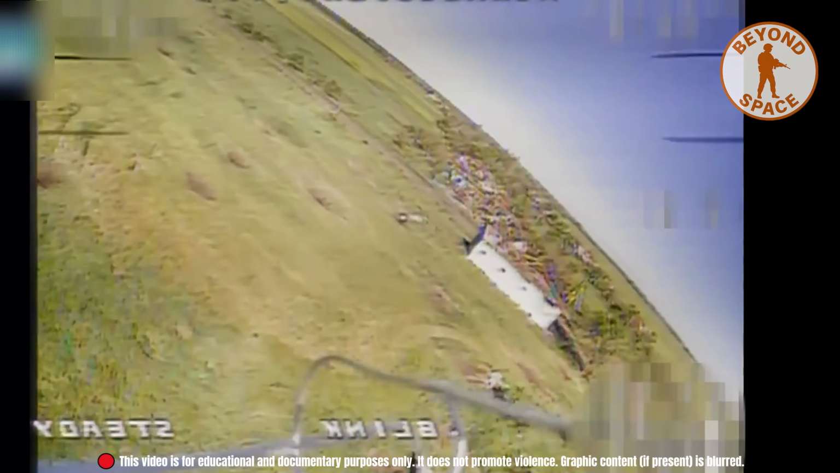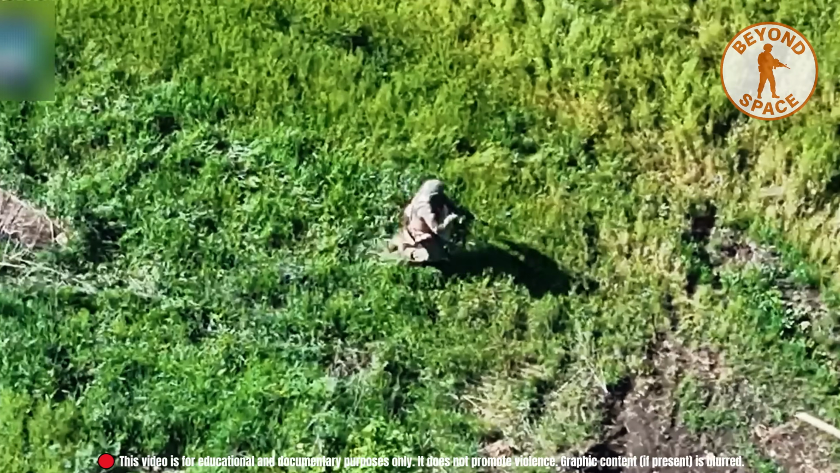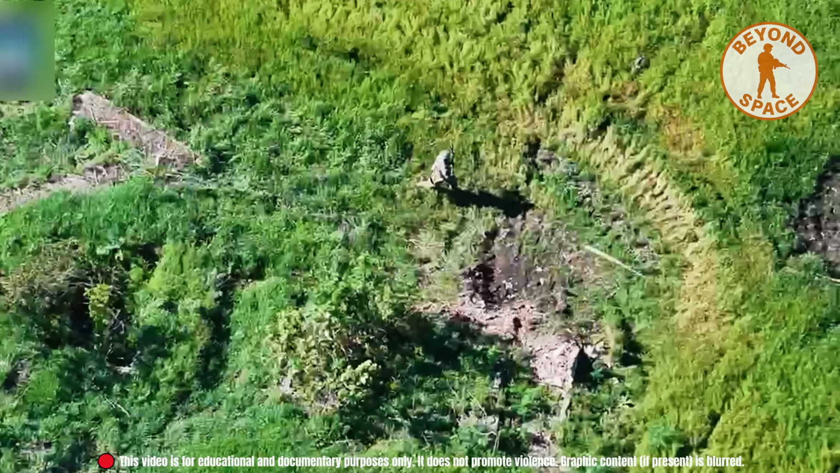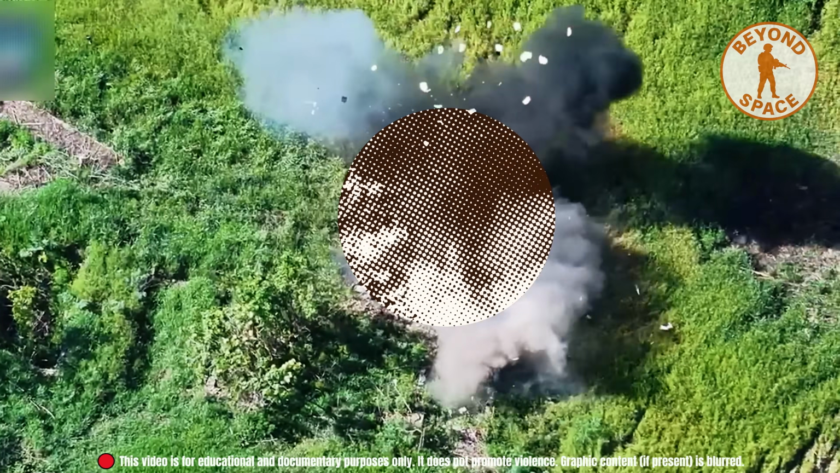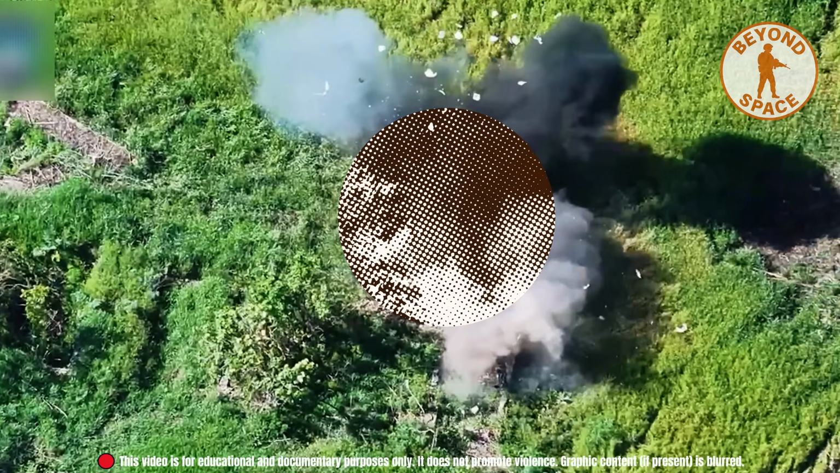Above, an FPV drone had already locked on. It dropped fast, cutting off his path with precise timing. He was neutralized before reaching cover. This moment shows how drones not only see, but decide when escape ends.